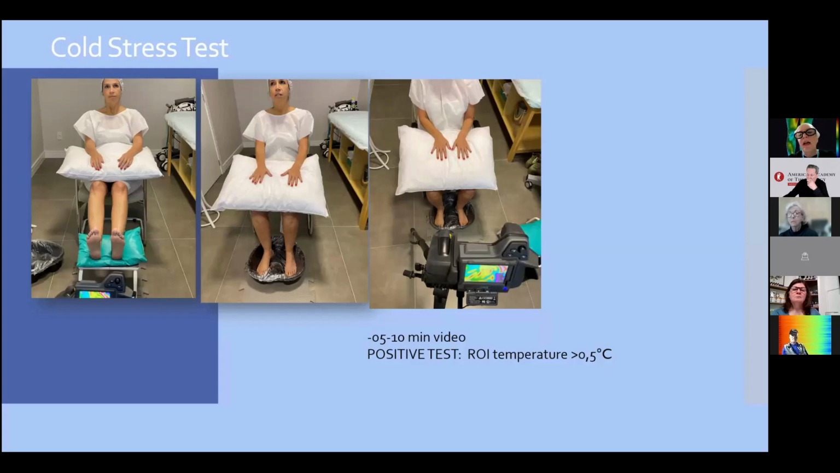When we have a paradoxical increase of temperature, for example, in the symptomatic segment, we know we have a sympathetic activity dysfunction, and you can prove this by infrared imaging. We can see this patient at evaluation times of 1 month, 2 months and 3 months. We can have our protocol for this.